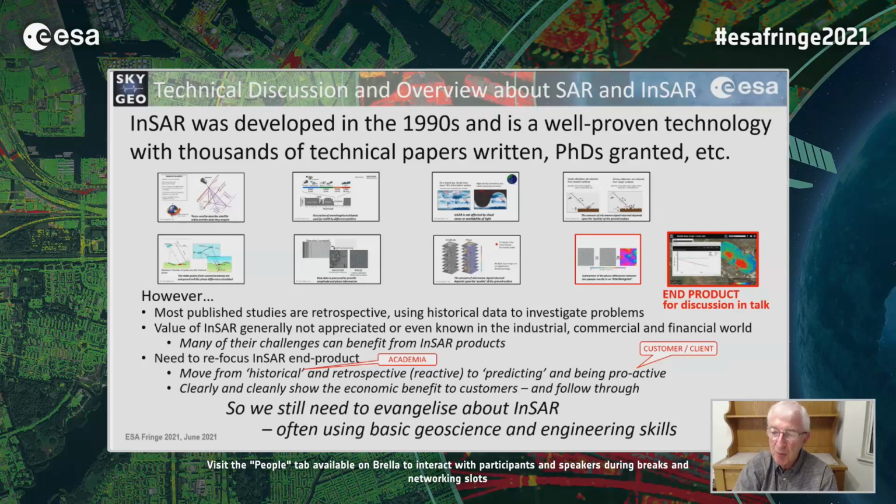Really, that's what the commercial customer, the client, wants. And you have to show clearly and cleanly the economic benefit, and then follow through and keep them involved. So I think we need to still evangelize about InSAR, and one's basic geoscience and engineering skills are very important to be able to understand where the potential customer and client is coming from.